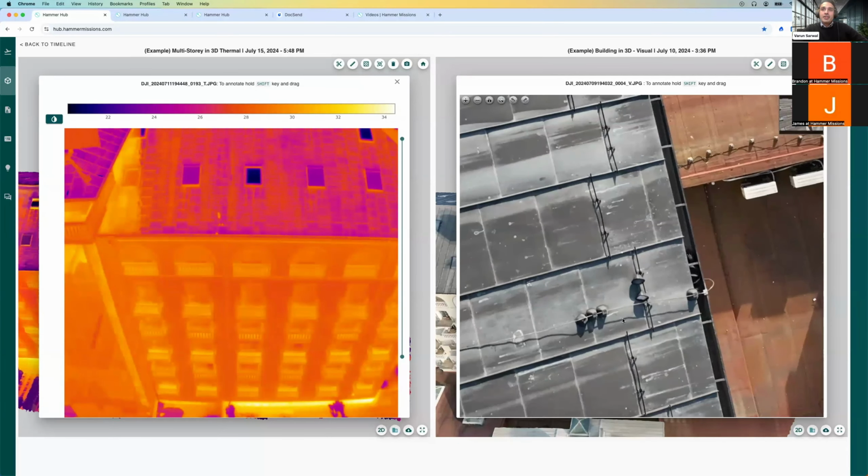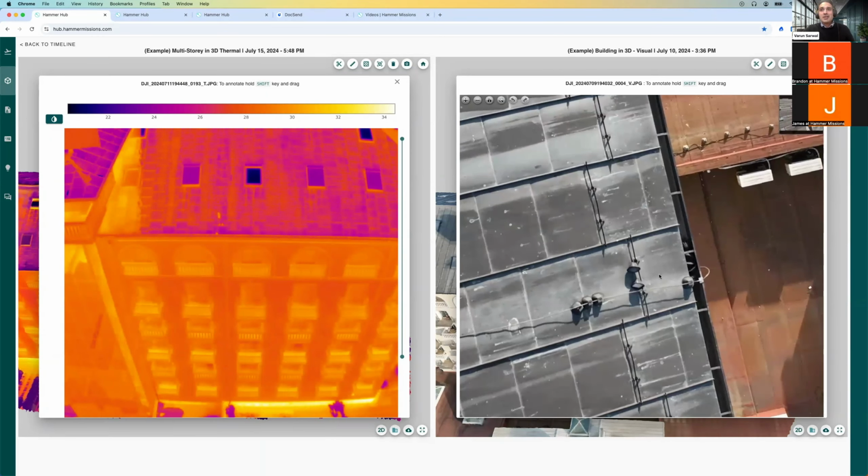And with visual, the nice thing is you can always zoom in. So I can zoom in to see what's actually on the roof, and whether there's any electrical equipment here that might be causing the bright spots. It's quite easy to discern that, because one of the things with thermal data assessment is that there is a lot going on site, and not everything is an anomaly and not everything is a deficiency. You might have anomalies because of very expected things like electrical equipment and other things on the roof. So knowing what you're looking for and knowing what's actually on the roof with the visual data is really helpful.